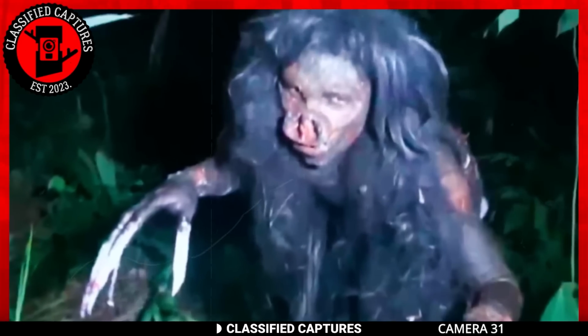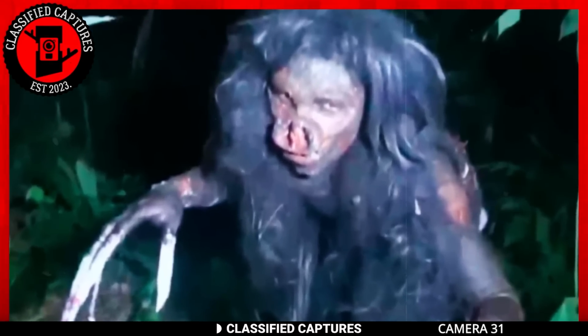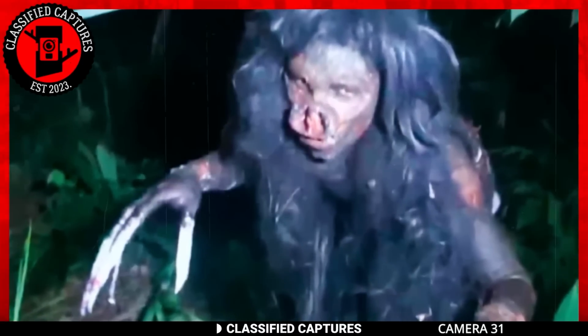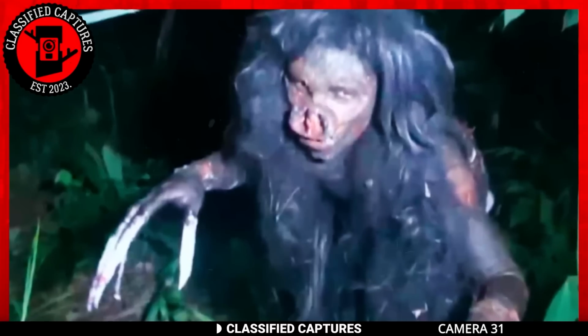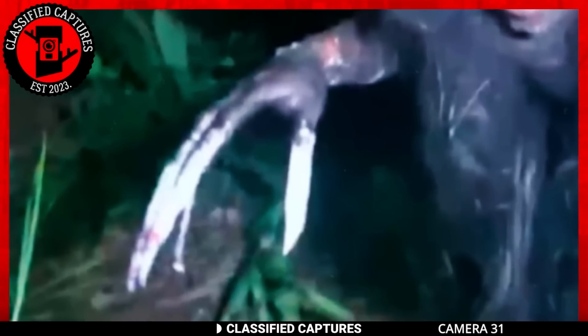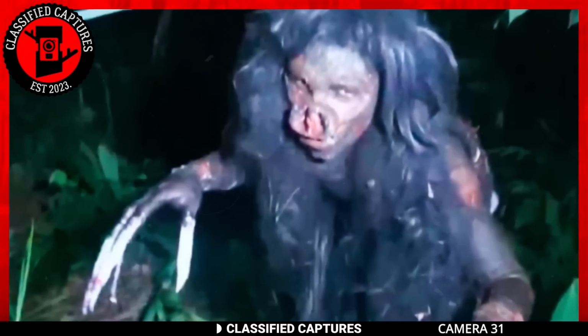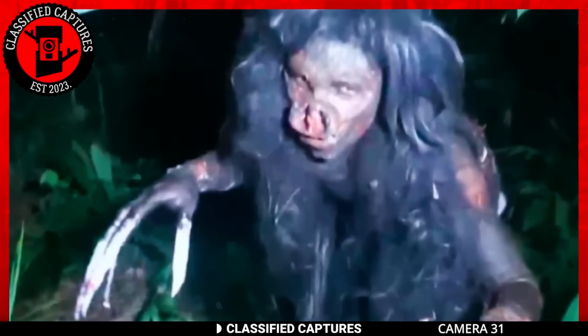Oh boy, hold on to your hats because we've got a seriously eerie sighting captured on a trail cam. Prepare yourselves, folks, because this creature is a real head-turner. Now, take a good look at this image. What on earth is that? It's an ugly creature, no doubt about it. Those claws, yikes! They resemble something straight out of Edward Scissorhands, but that's just the beginning, my friends. This creature has a bizarre combination of human-like features mixed with something more sinister.